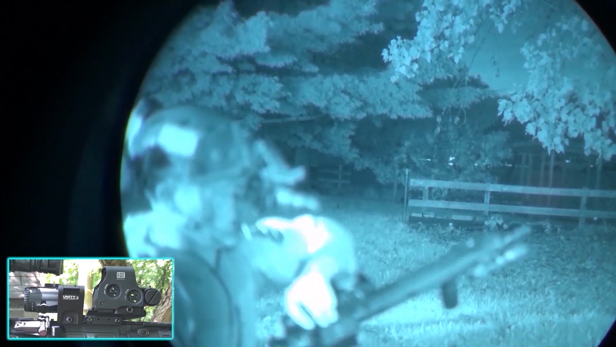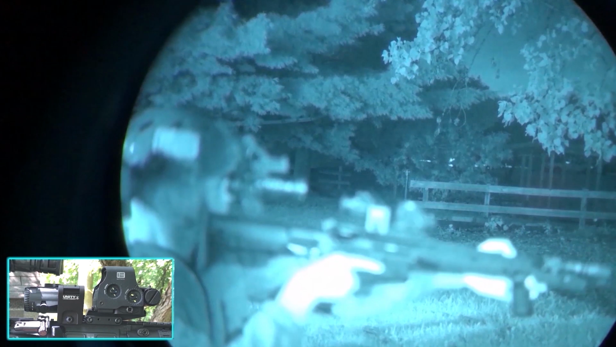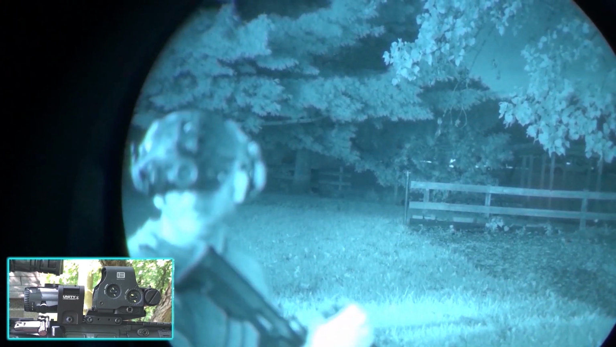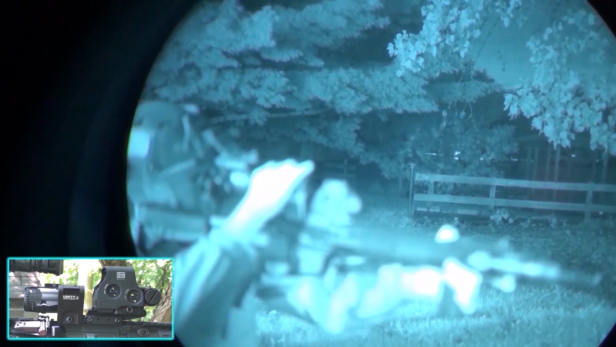Let me check, see what this magnifier looks like just for shits. Let me turn on night vision. Is this magnifier usable? Let's line it up. Well, I'm gonna take the cap off first. Nah, who would think that would matter? That's what the smart people do. I can see the reticle.